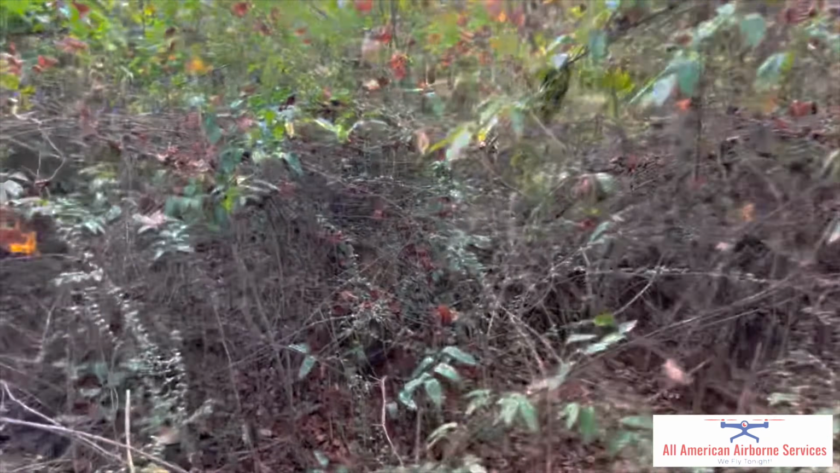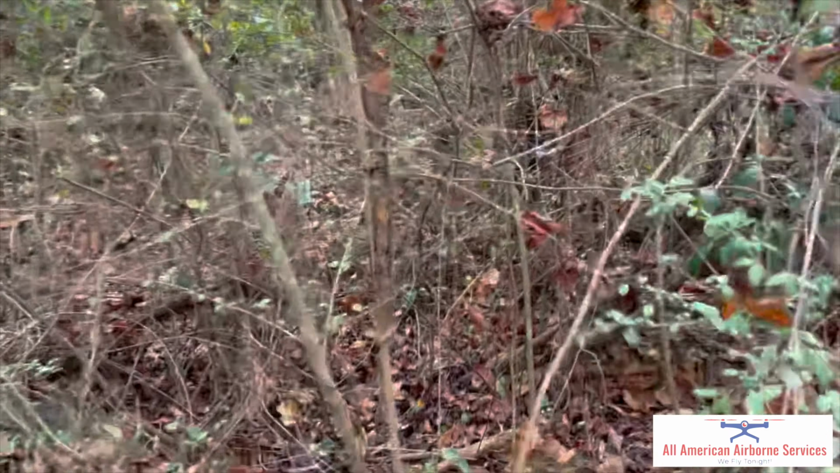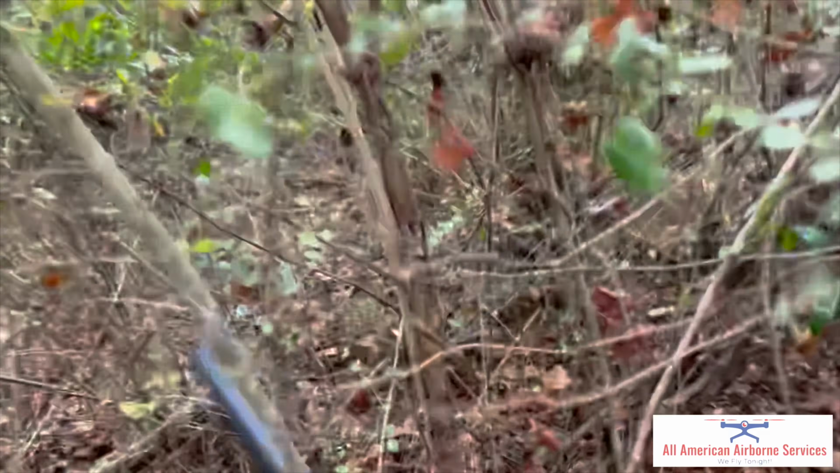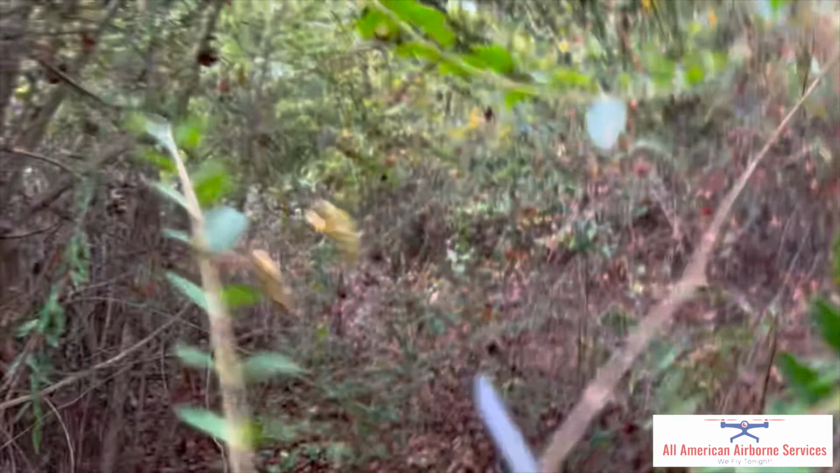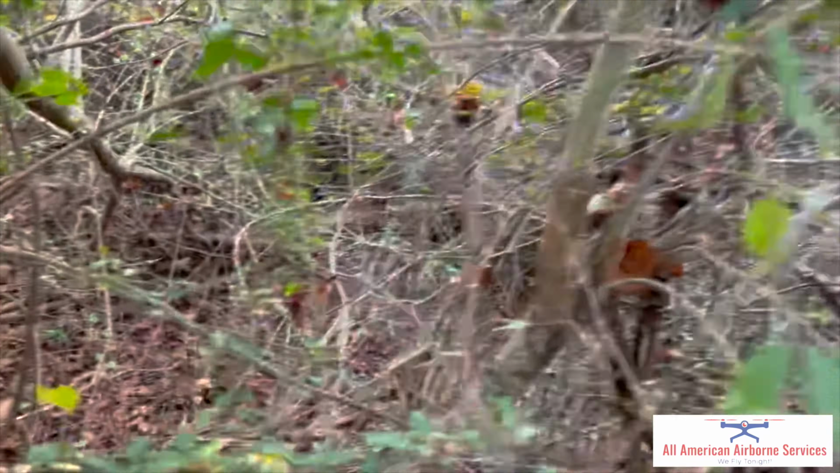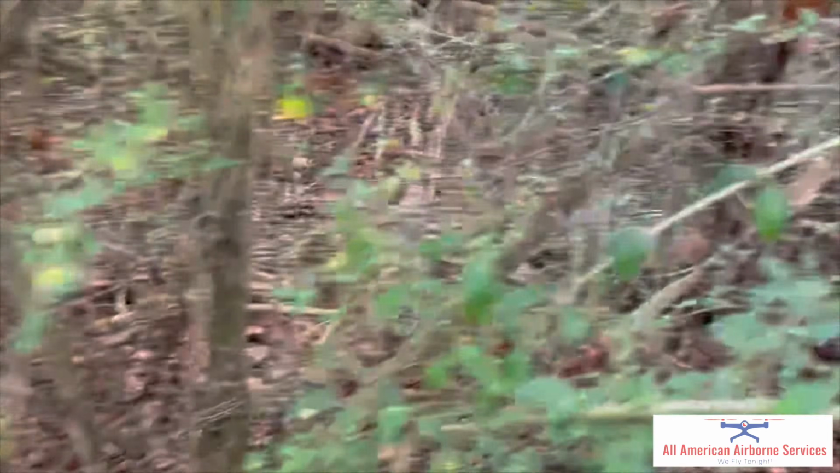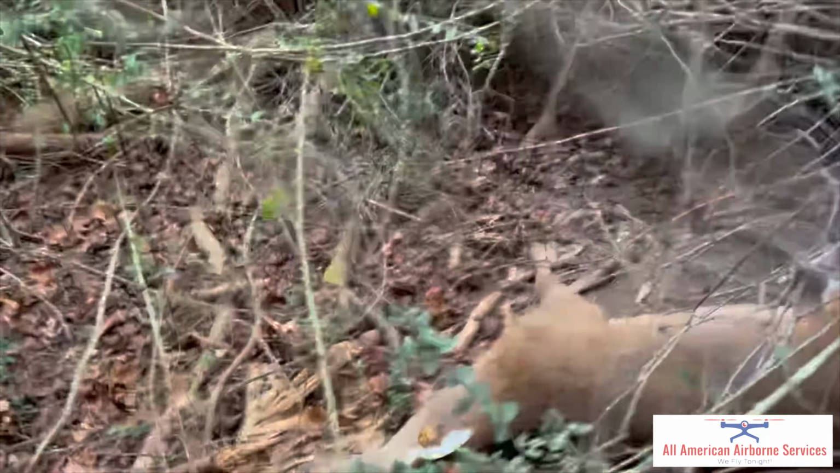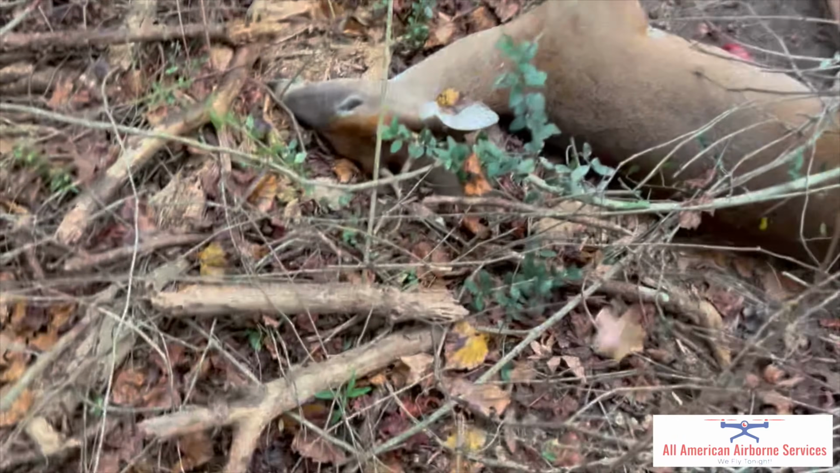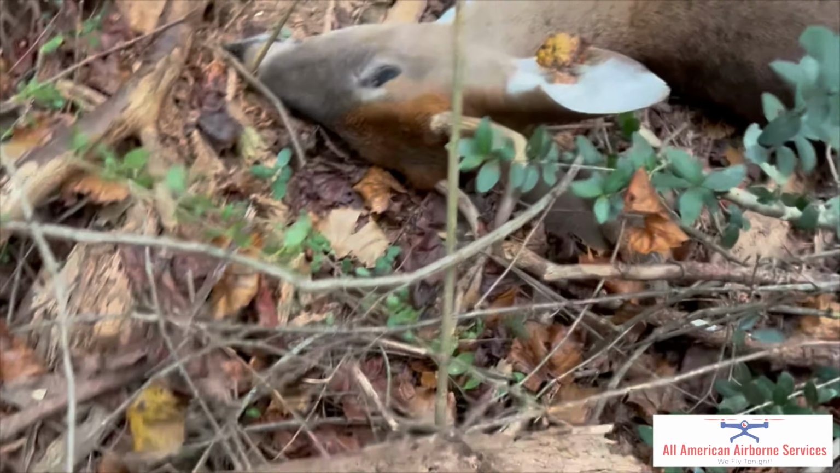Guys, I want to prove this to y'all: how much thick stuff these deer will run through, man. Look at this. This is crazy. Alrighty, boys. We got a dead deer. Got him. Look at this fella right here, man. I mean, he went back on in here. I know he ain't the biggest one, but